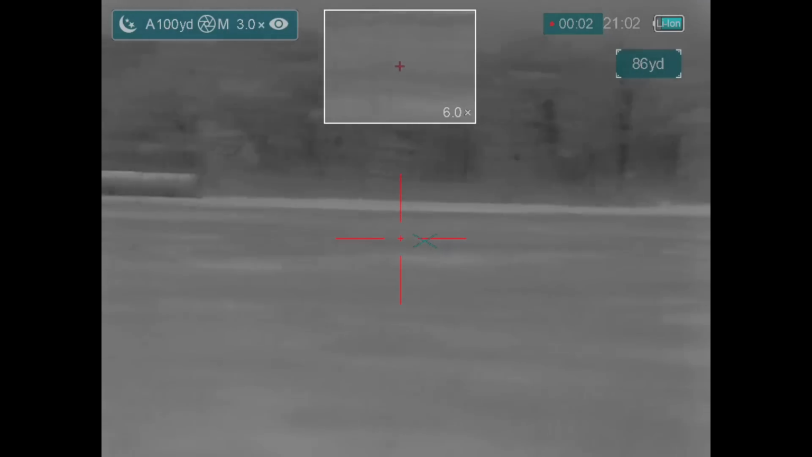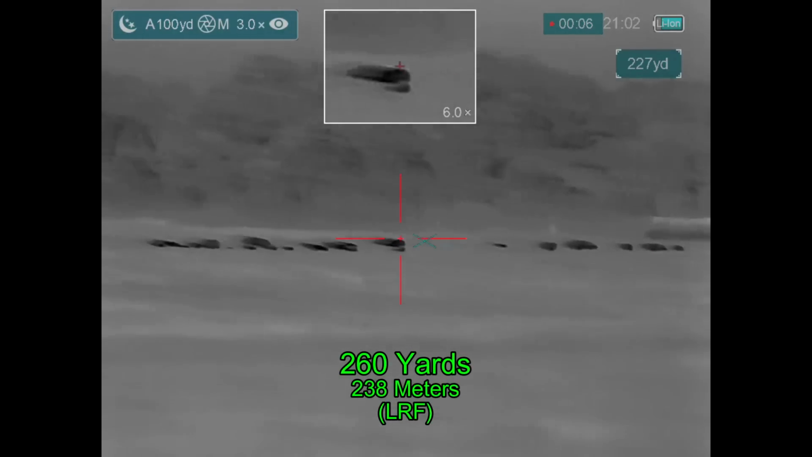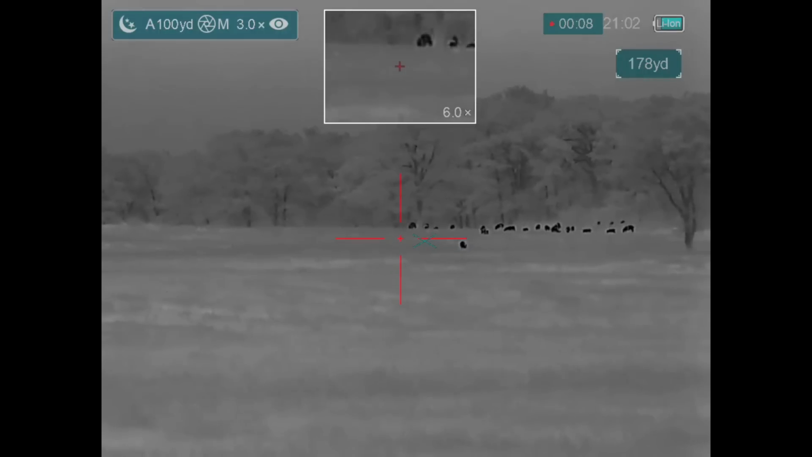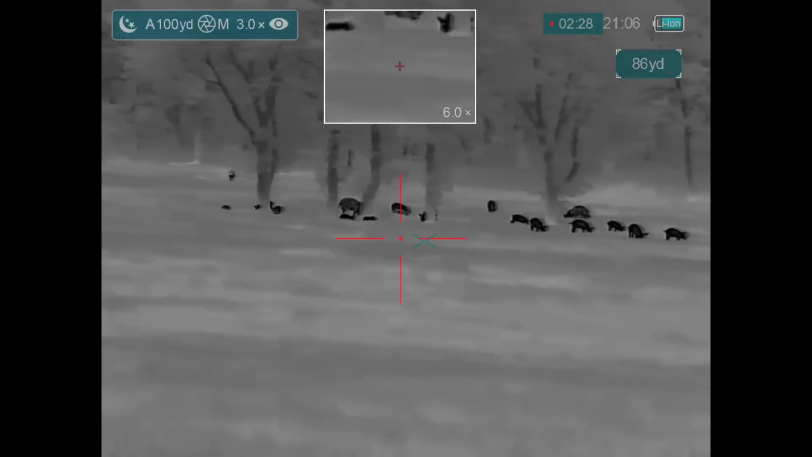And even the deer, as you can see, are starting to take notice of the hogs. This is quite the sounder. They keep pouring in from the other property. Looks like we've got them divided into two groups, a near group and far group.